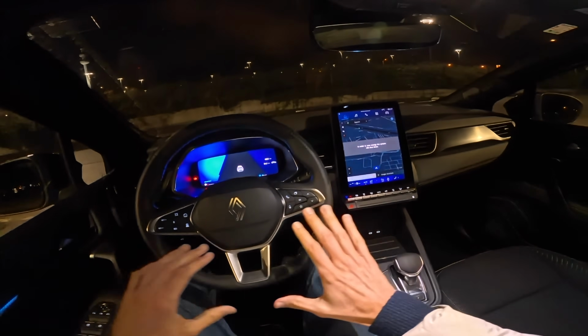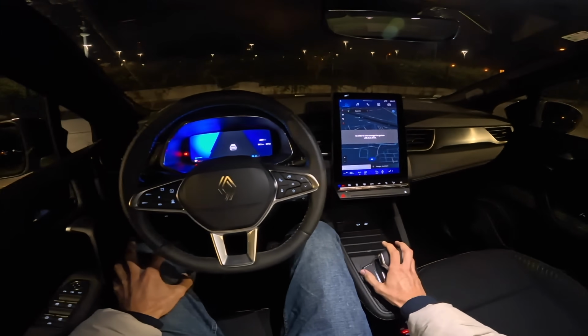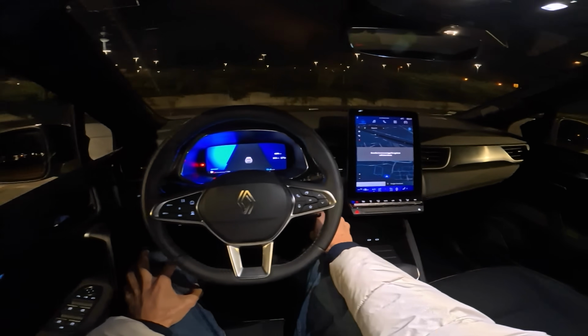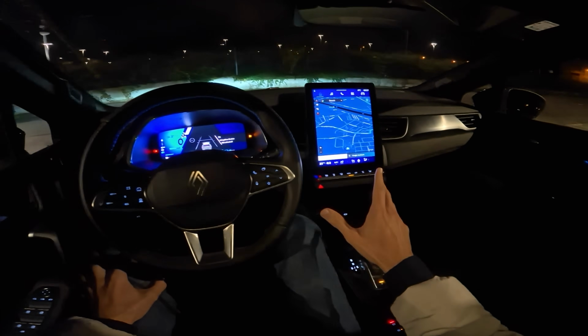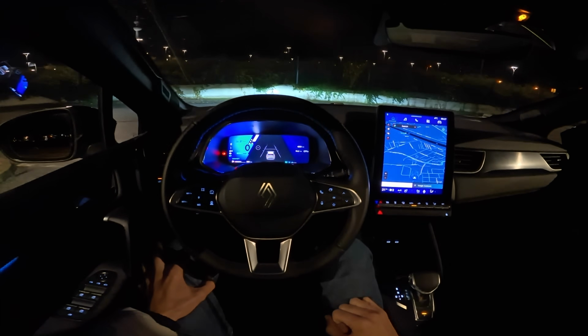Okay, so you're greeted with this open R-Link sound. You can of course switch it off in the infotainment. I left it on in order to just show you the little demo. Now, I've started the car, again, hybrid. So it's currently in EV mode. You can see here EV next to the little battery.